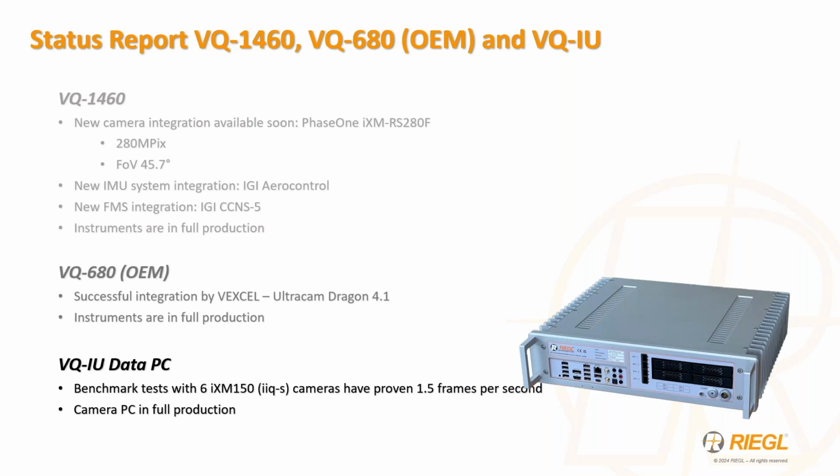And so this new component supports up to 16 terabytes of data storage space and will become the standard data recording unit for our multi-sensor payloads moving forward, particularly as it relates to our smaller sensor configurations as they're installed in pod solutions for both helicopter and aircraft platforms. And the embedded PC in the VQ-IU supports both Windows and Linux applications.